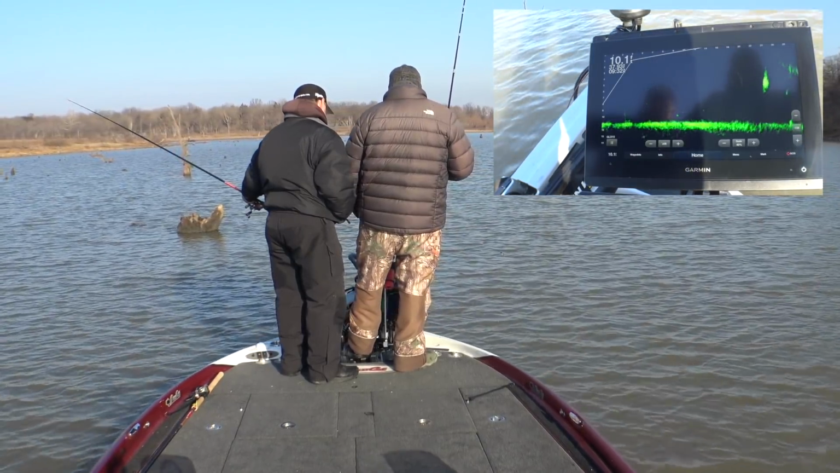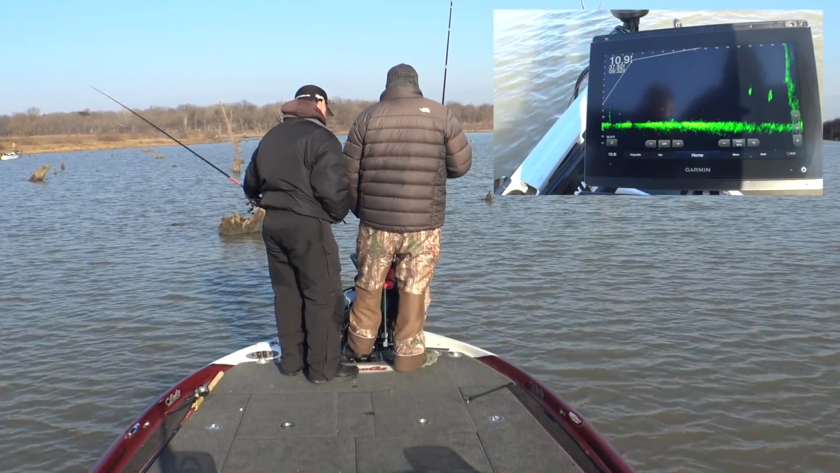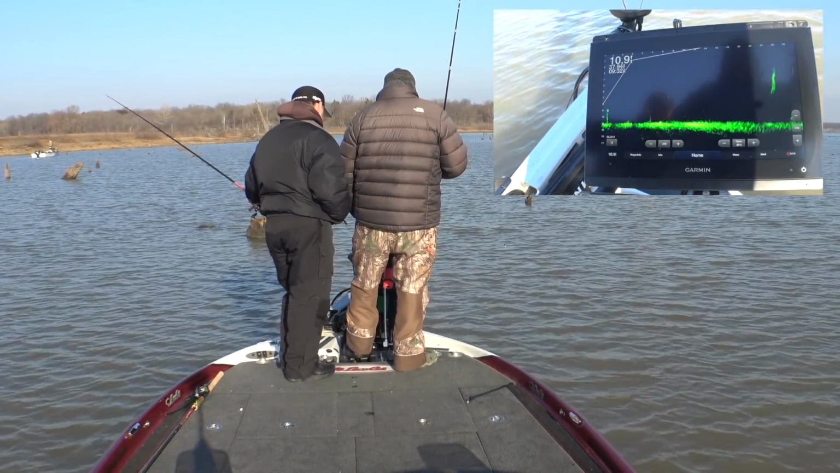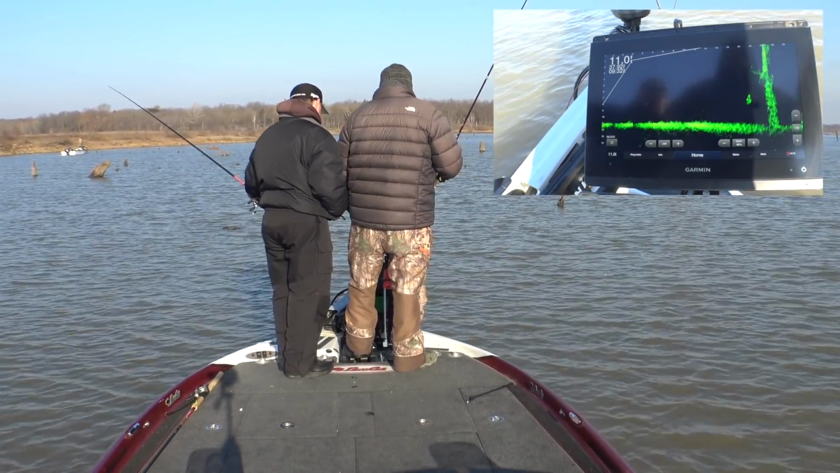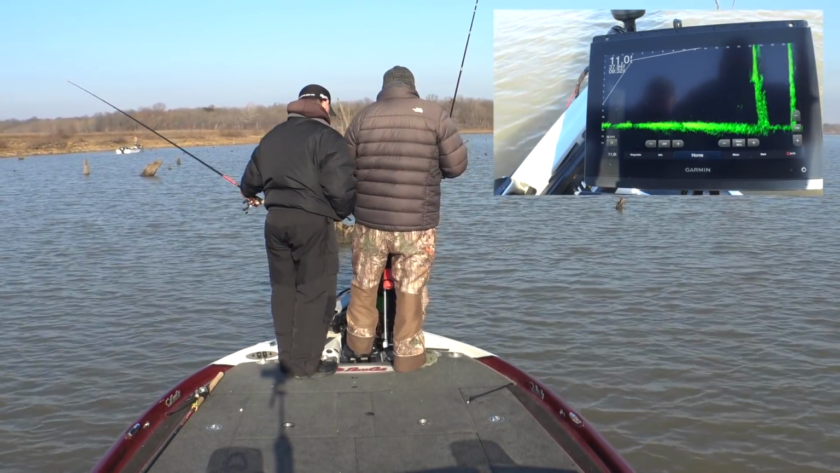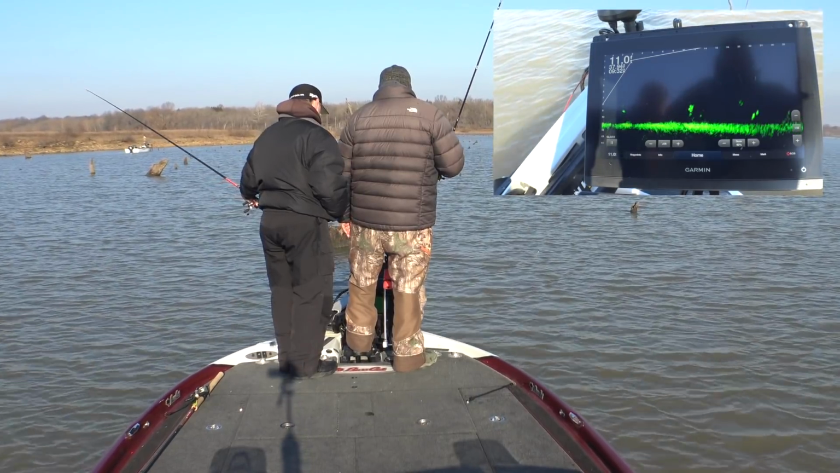Here before long we may be in 14, 18 foot of water trying it. Just got to keep looking, see where they are. Yeah, that's LiveScope fishing now. For me, it's just keep moving and keep looking until you find what you're looking for. And for me, that's larger quantities of bigger fish.